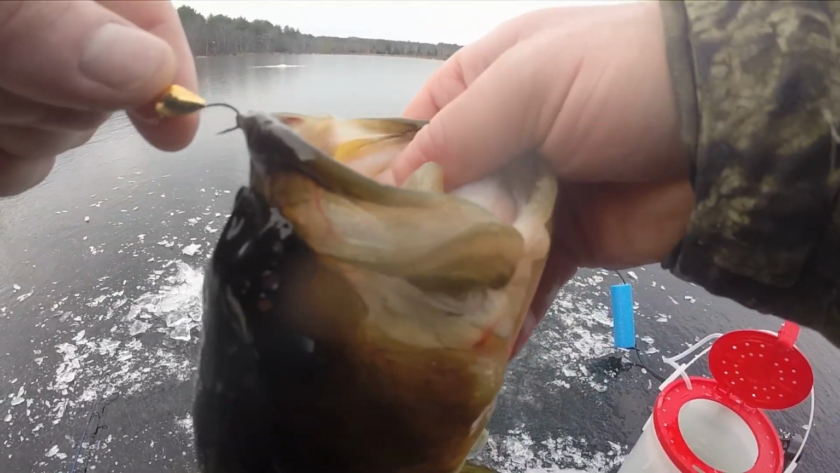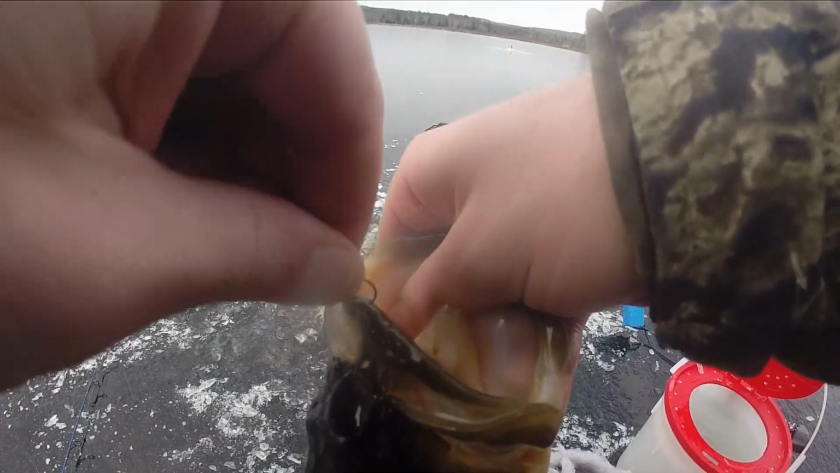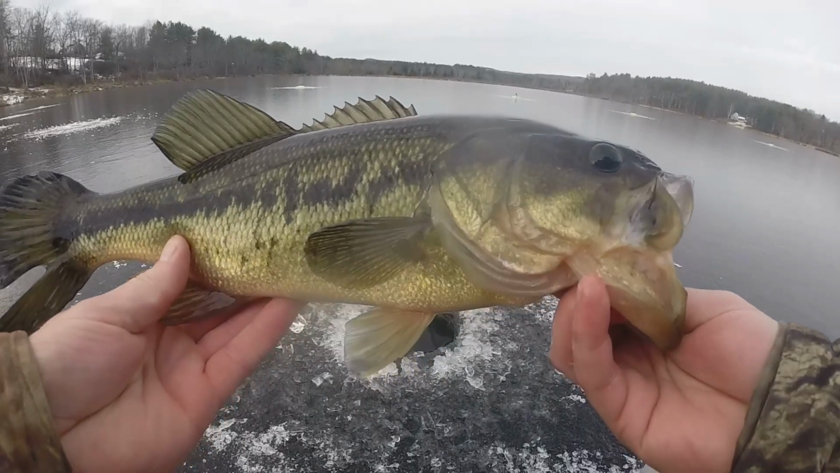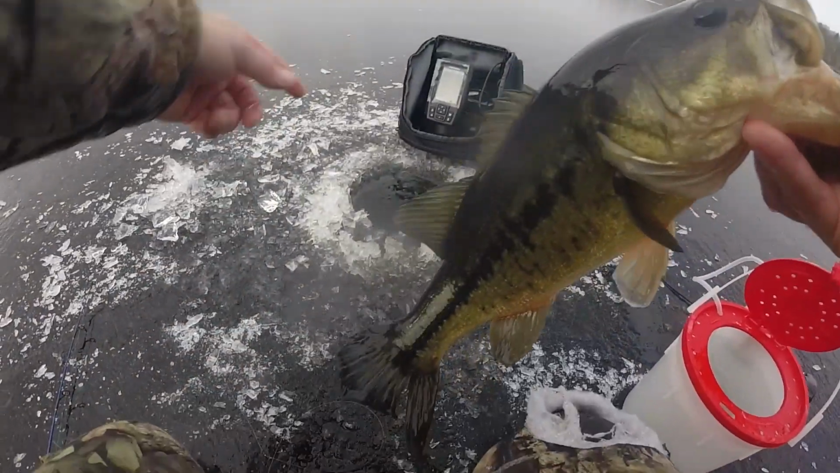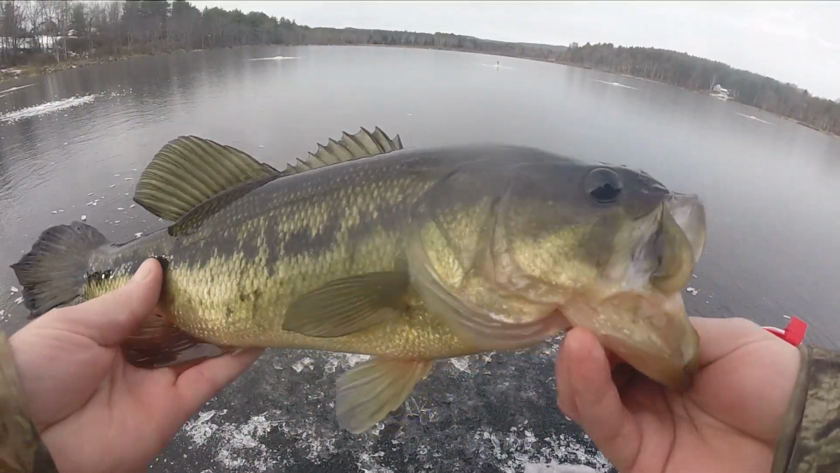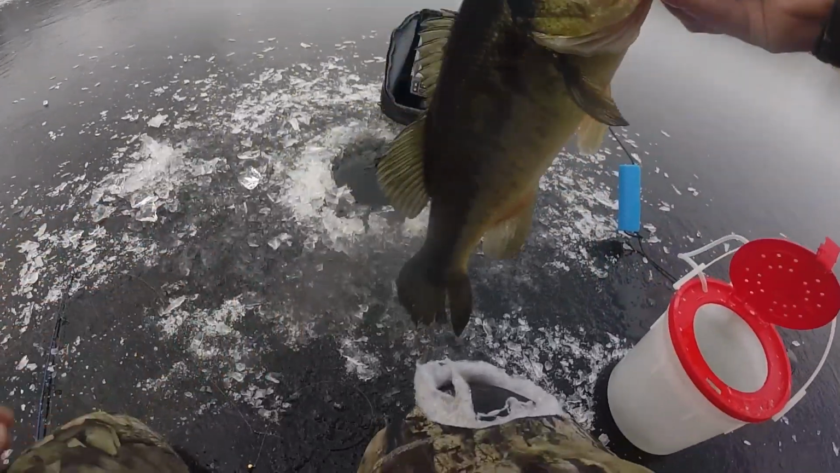Whoo-hoo! Skin hooked. Oh my goodness, skin hooked. That is what I'm talking about for the first fish today. I saw him come up and hit that shiner on my graph. That is so awesome to have that graph, I'm not gonna lie. That was so cool. Let's go.